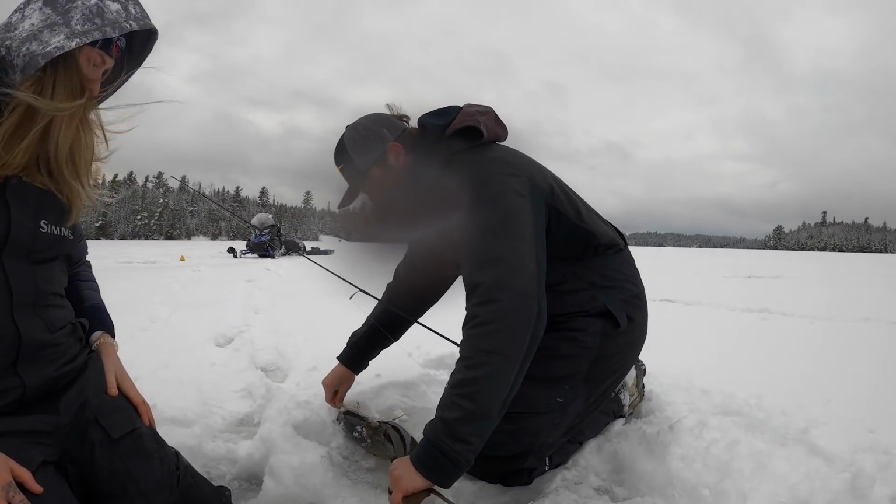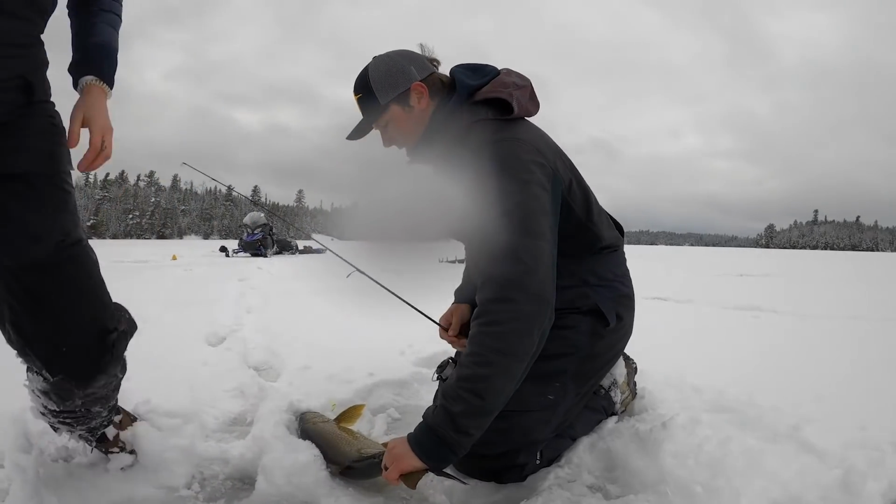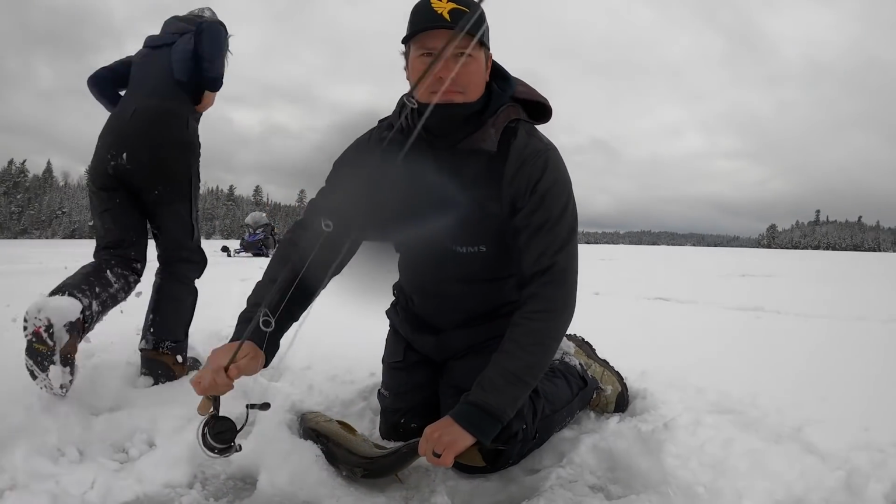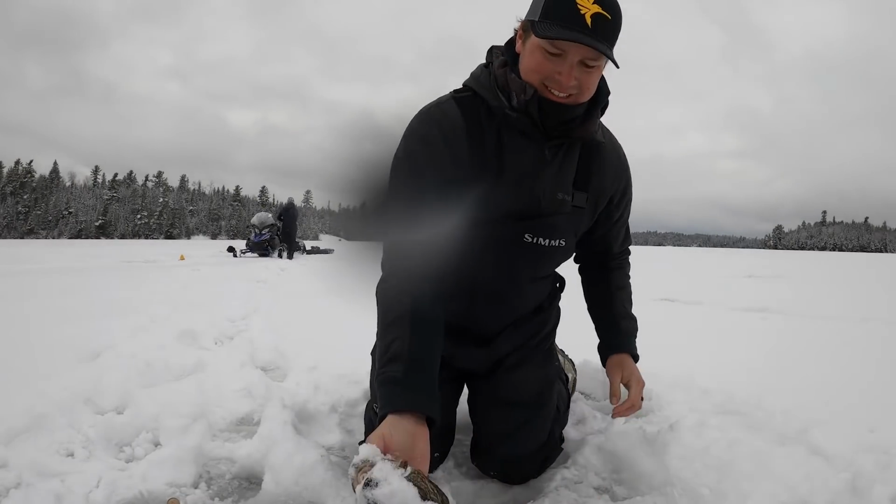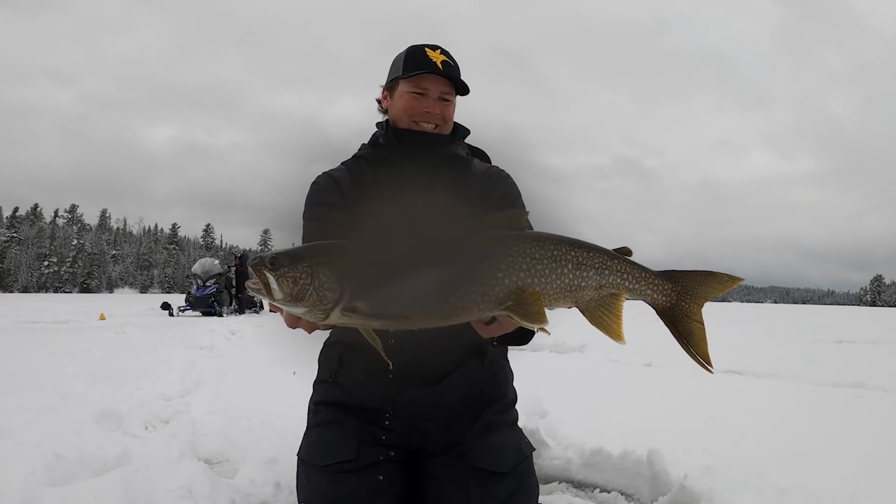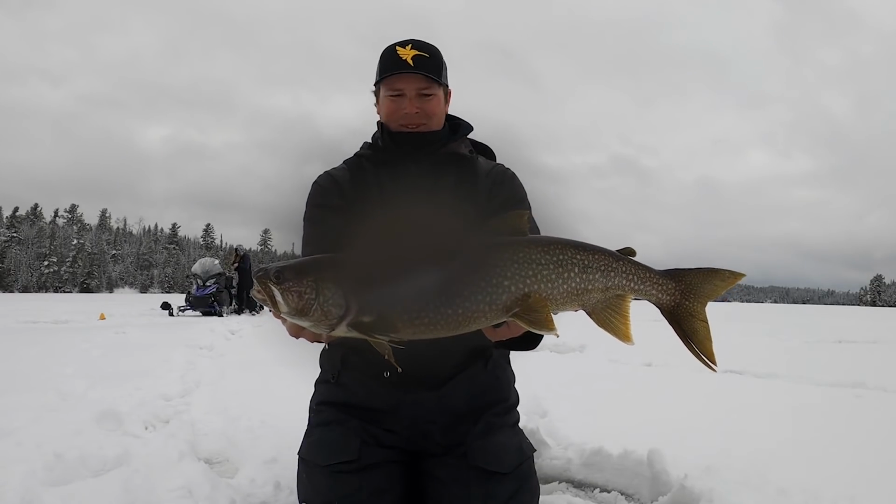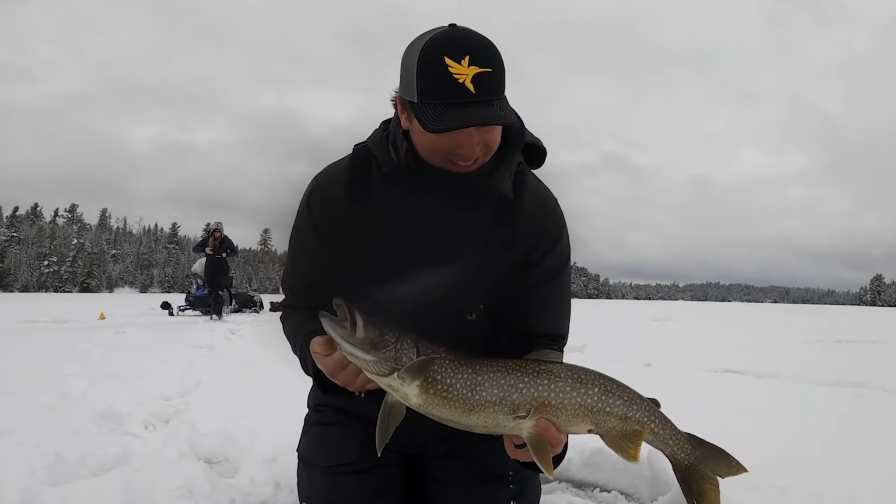Yeah. Pegged him. You want to get your camera? Yeah, right at the top of the beak. Everything looks so small with a 10-inch pole. Beauty of a fish. So fun, man. There's nothing better than lake trout through the ice. If you ice fish and you don't fish for lake trout, you're crazy. So much fun.